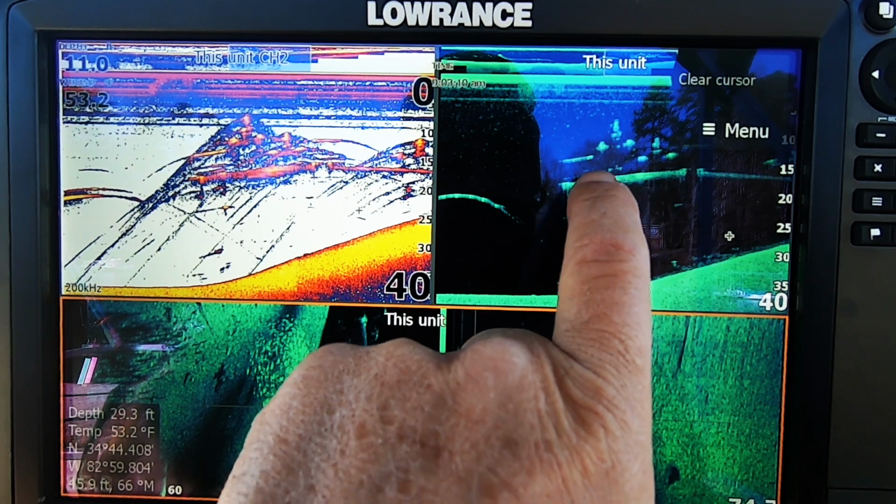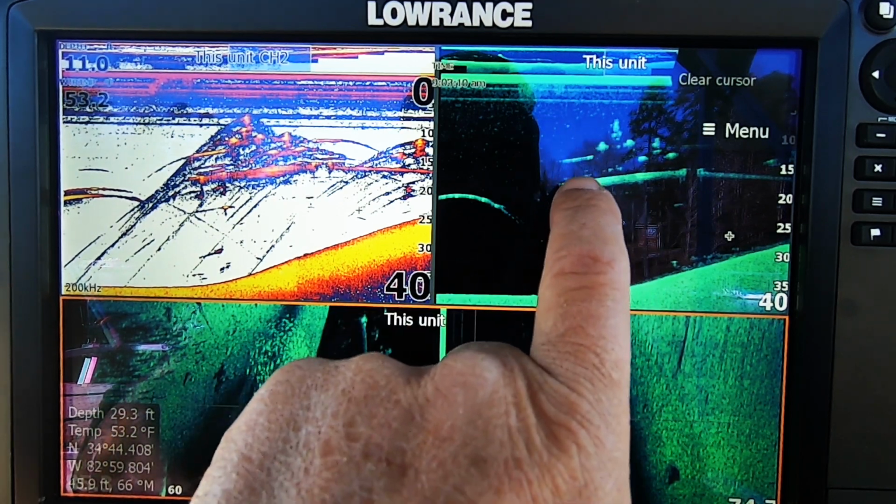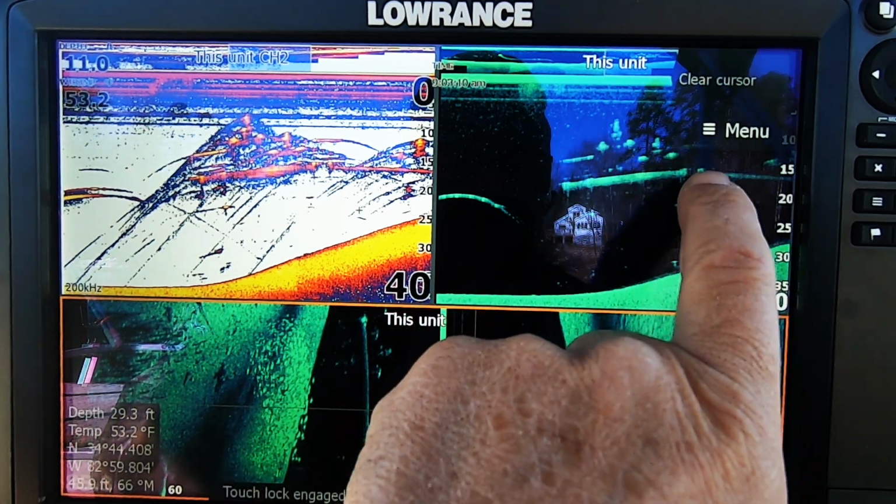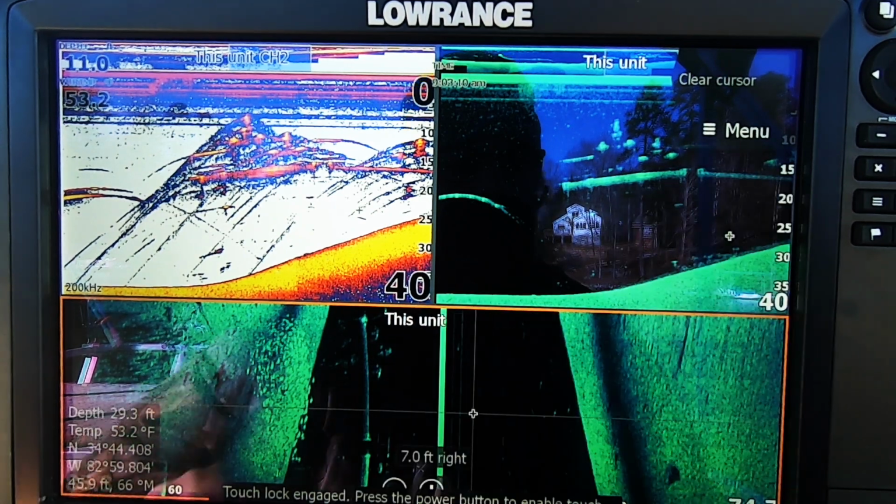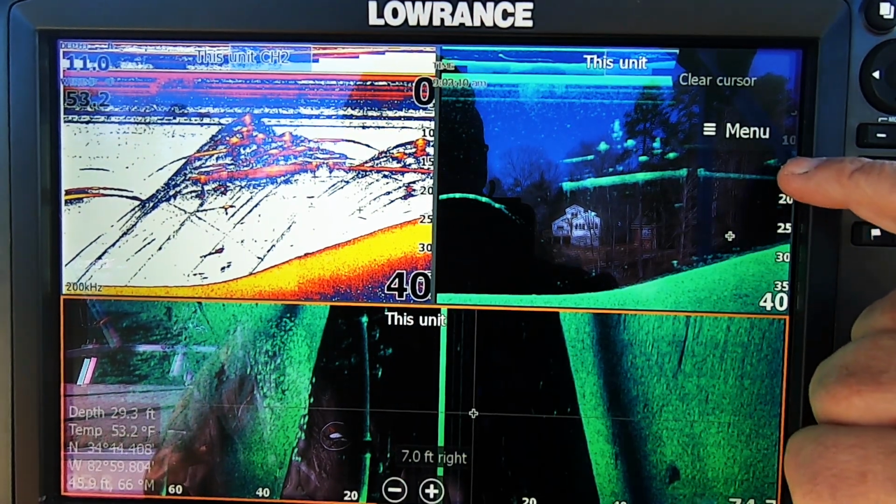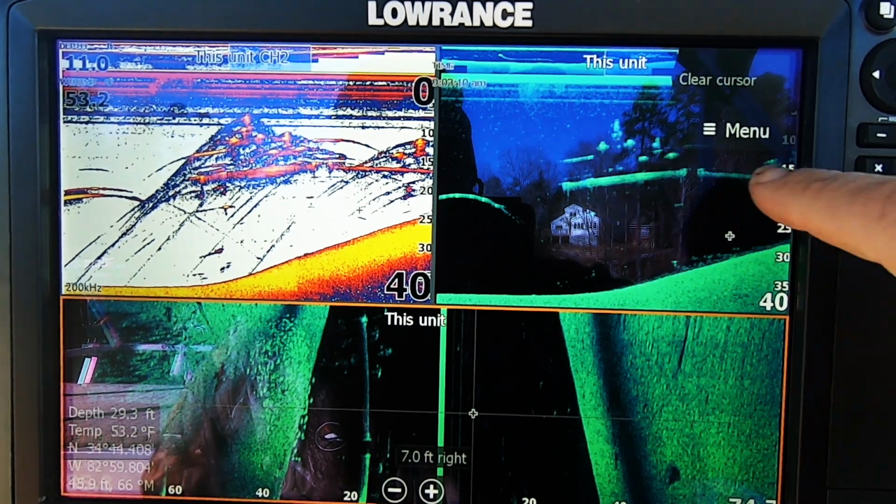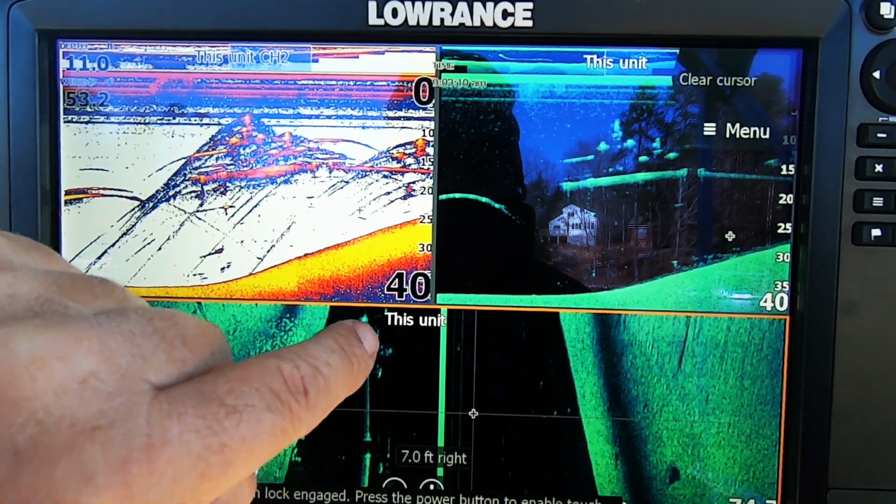So this is the posts that are going up. And then you can see pontoon boat, and then a gap. That's another walkway. There's a dock float right here. And then we're starting to pick up the next pontoon boat right here. This pontoon boat is this pontoon boat. Pontoon motor.